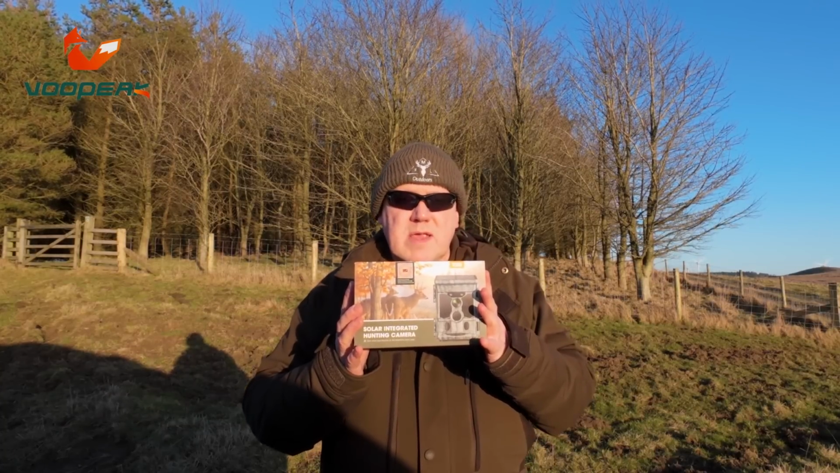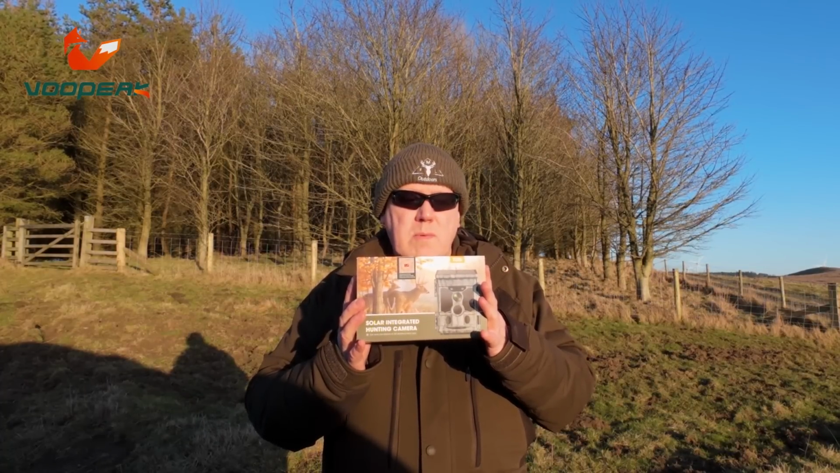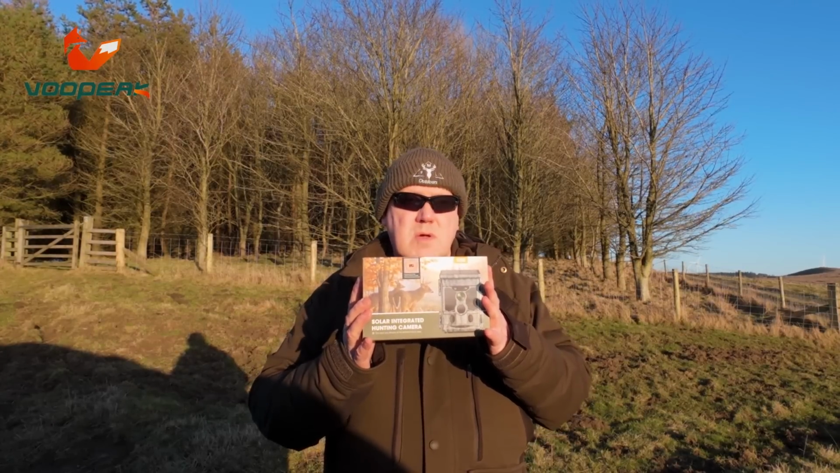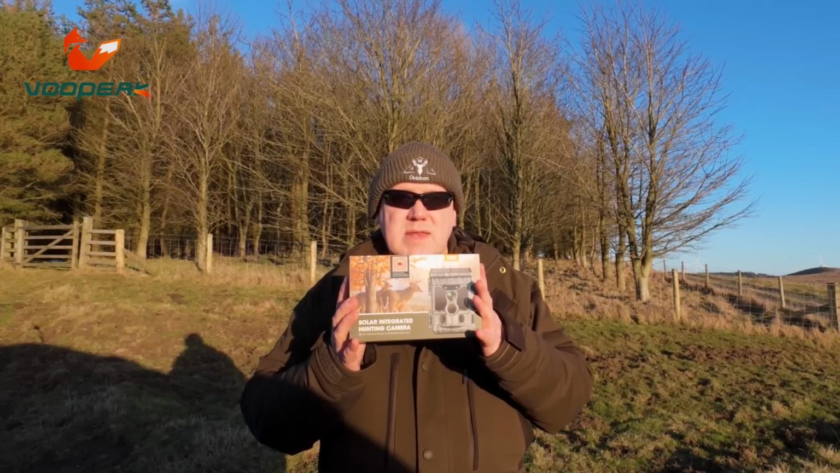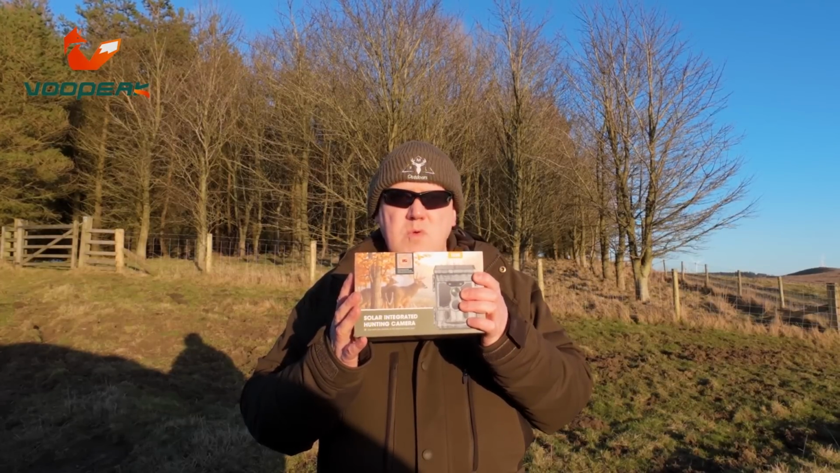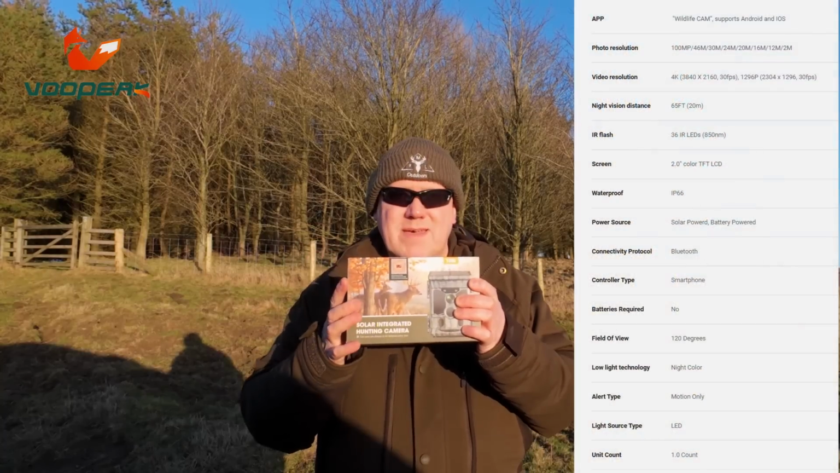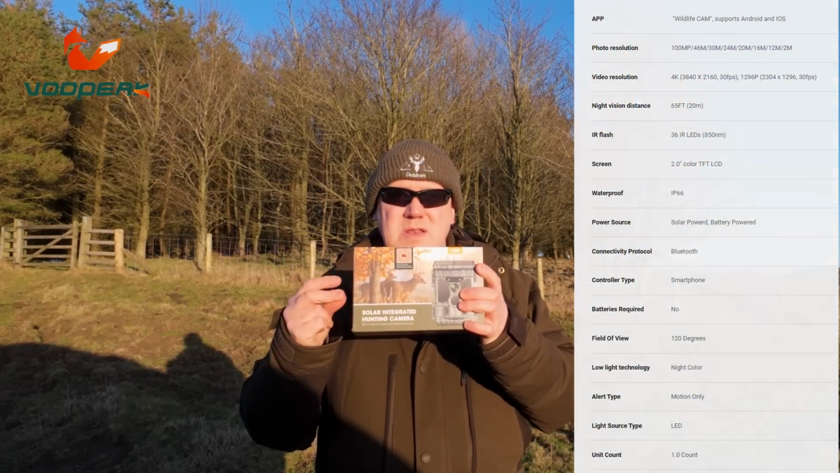It has Wi-Fi connection to your smartphone, and it has a 0.1 second trigger according to the box, and it also has 3 PIR sensors with 120 degree detection range, so that's quite good. Anyhow, I'm going to get this out of the box so you can have a look. I'll also put the specifications as normal up here. Anyhow, let's get this out of the box, and if by magic...